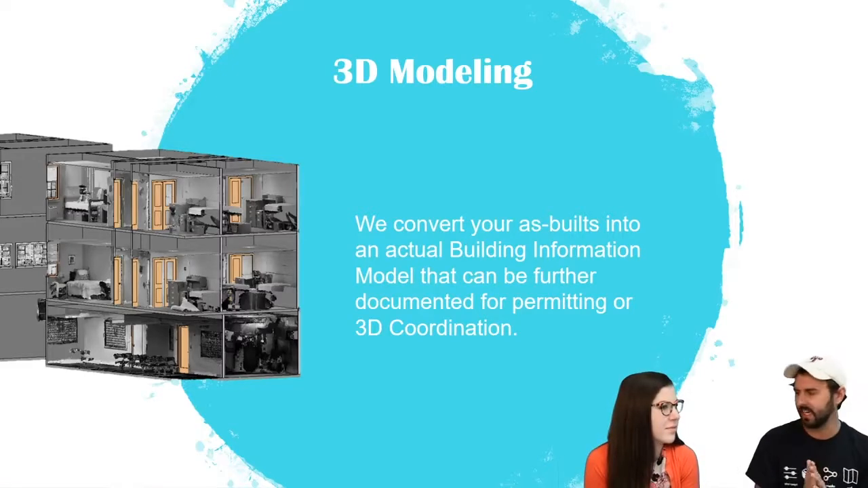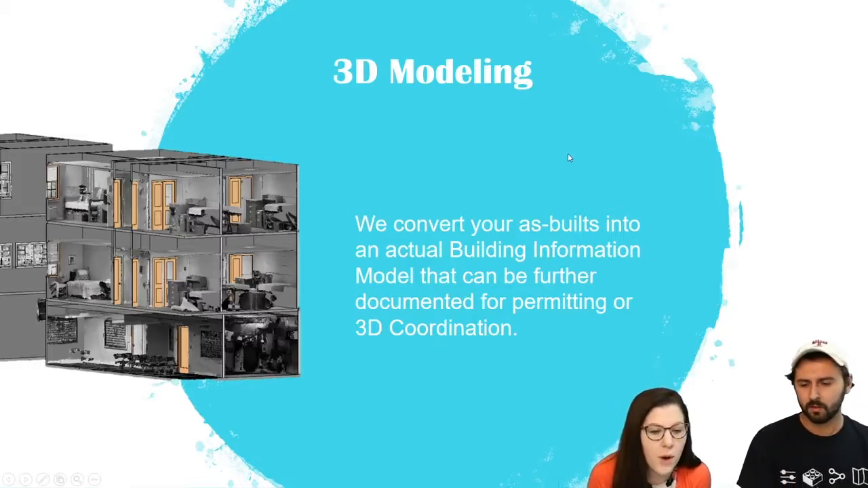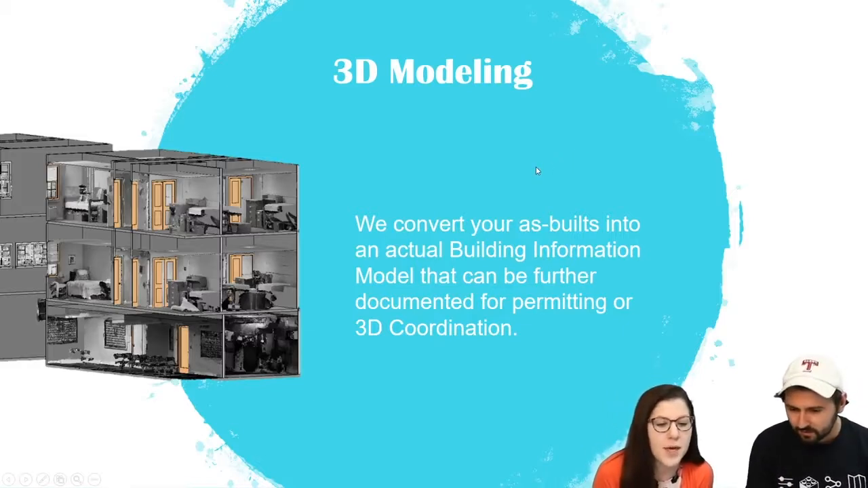So I want to get into going from Matterport to point cloud to Revit, if you don't mind. Go for it. And just so you all know, I'm reading your questions. We will be answering those either as we go through or at the end.